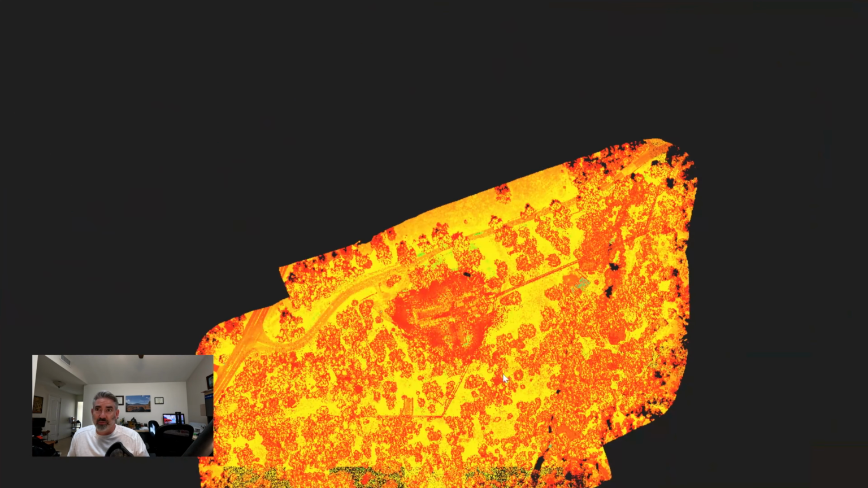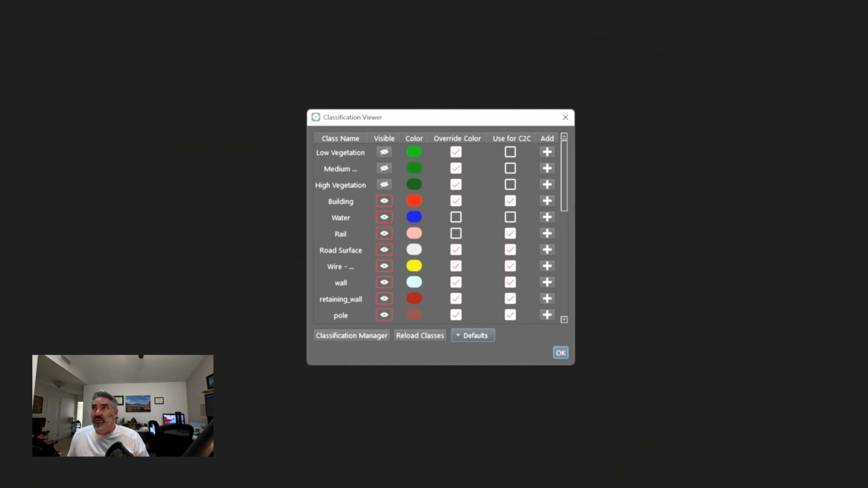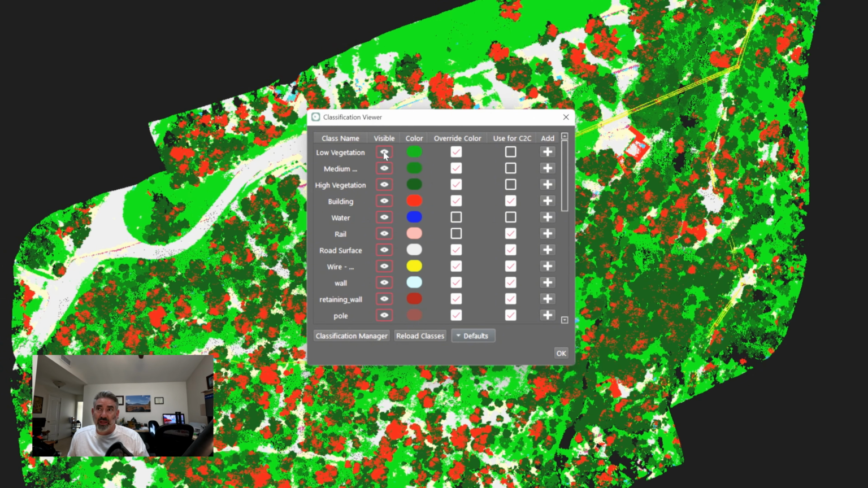Okay, so obviously in the upper right, that's our pool. If I just zoom all the way back out, we've got all of the trees that you can easily see. We can turn those off, by the way, with the classification viewer. We can just say we don't want to see low, medium, or high vegetation. If I turn those back on, you can see all of that coming back in.